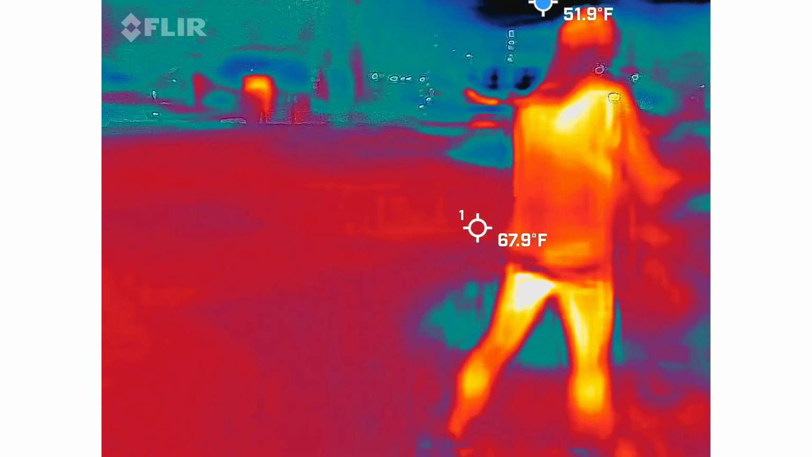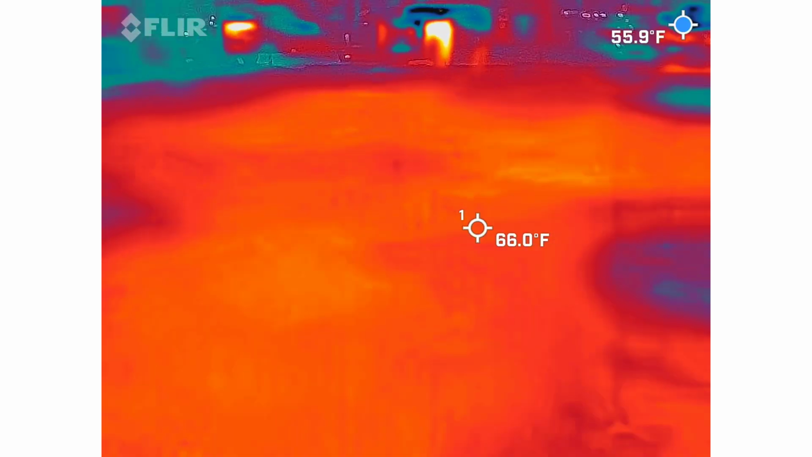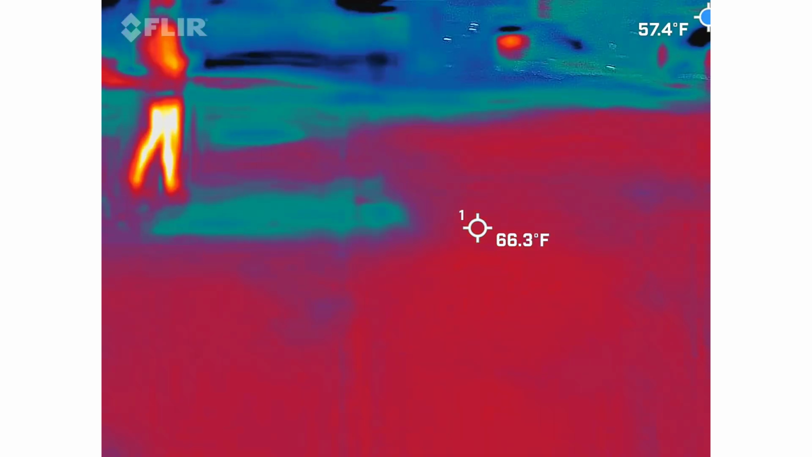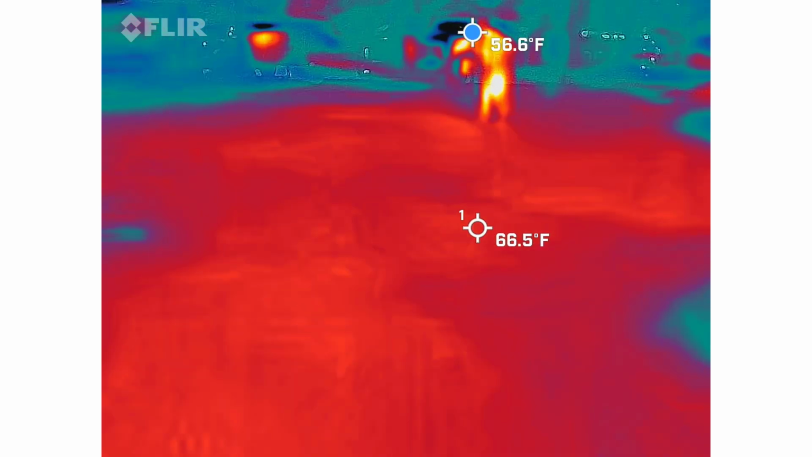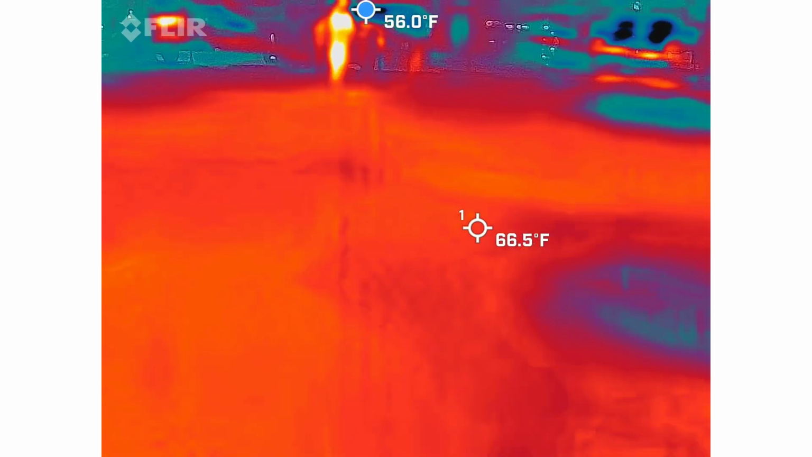Anything crazy coming up there? No, not yet. You'll know if somebody farts. I get teenagers all the time asking me if they can do the test. No. Get out of here. 4.4. We have, gotta get a little stronger than that. Thank you. 5.6.